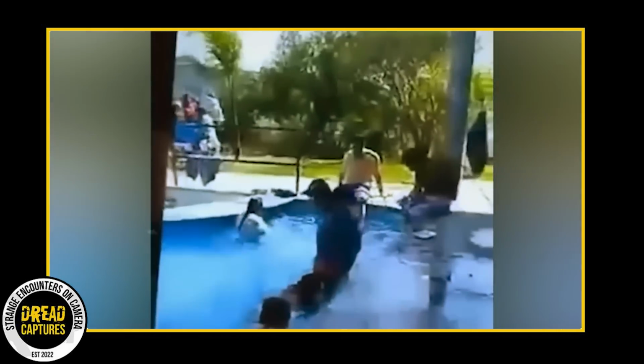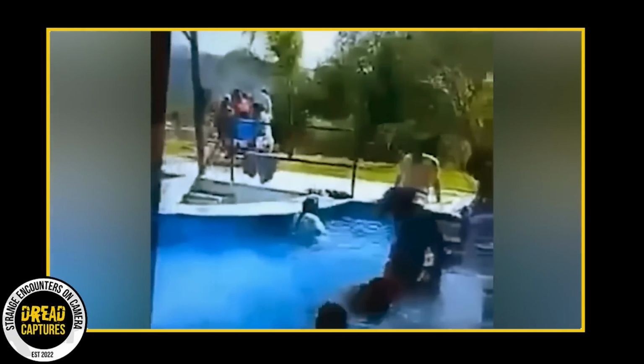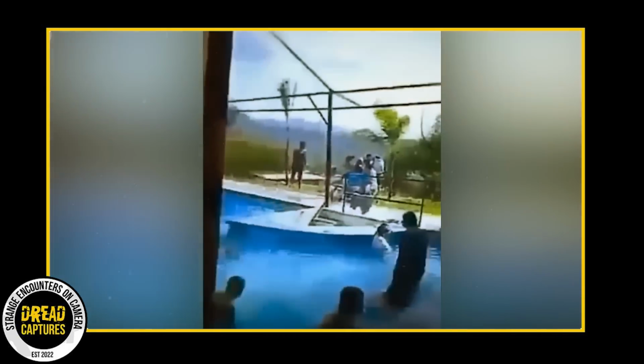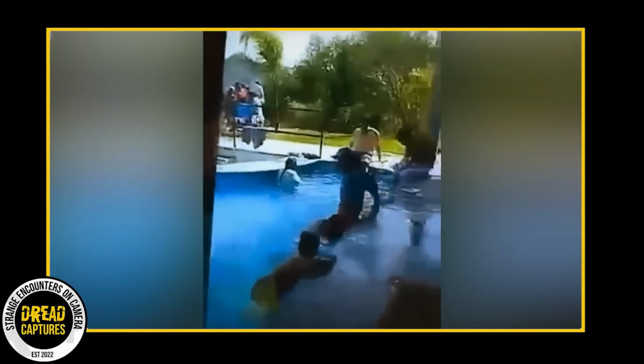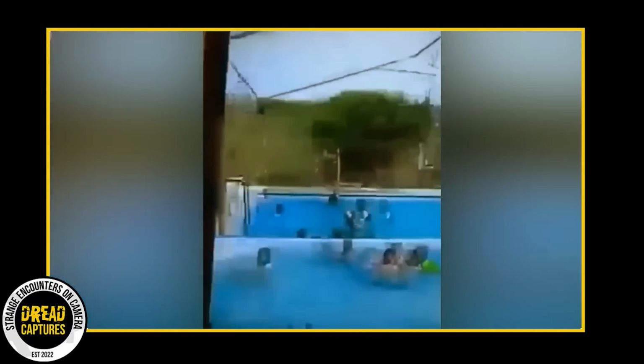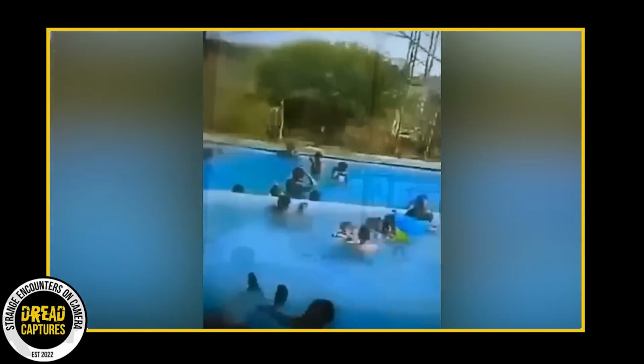In a video clip recently uploaded to TikTok, viewers are treated to a lively pool party scene. At first glance, it looks like any other joyful gathering, with people laughing and splashing around. But on closer inspection, something strange stands out. I encourage you to give it another watch, especially towards the end. There's a moment that's captured the attention, and sometimes the apprehension of many.